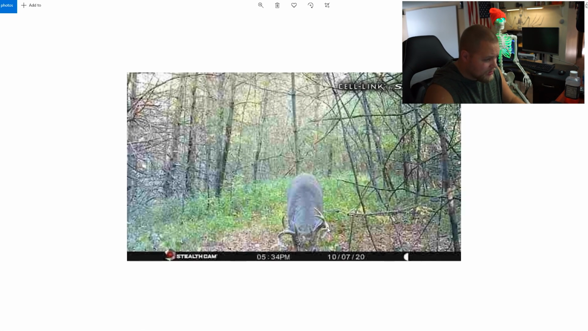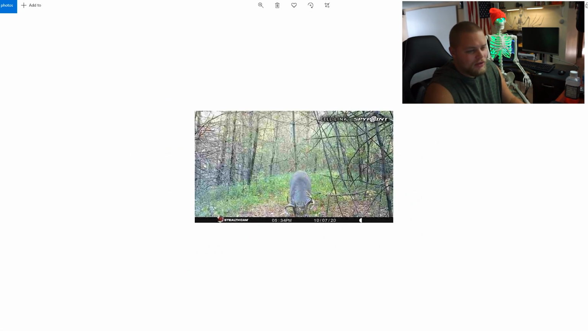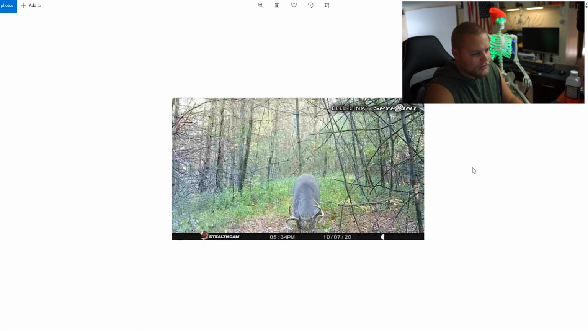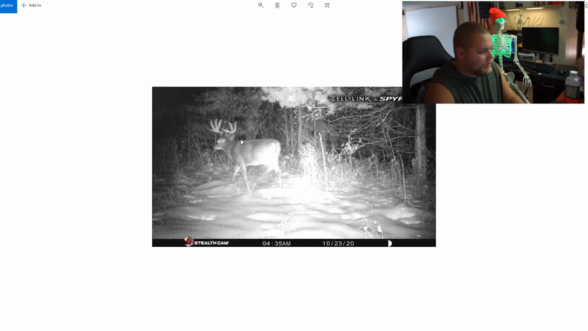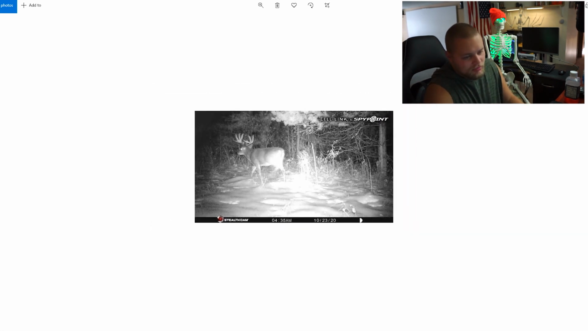That's a good one. That's a good one as well. Man, look how thick he is. That boy's thick. Oh my God, why is this doing this? Holy giant. What a monster that buck is. Get a couple daylight photos of him, be losing sleep trying to get in the stand.